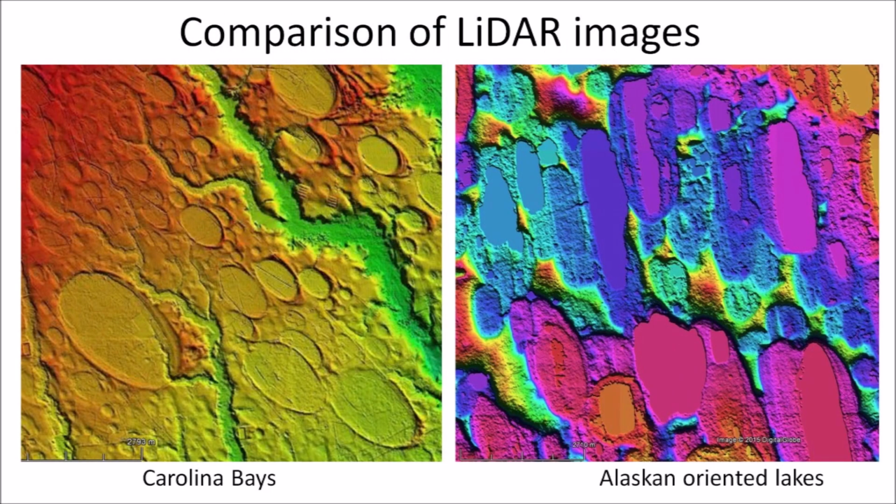These LiDAR images show the rough, irregular borders of the Alaskan lakes compared to the smooth, elliptical shapes of the Carolina Bays. Although Kaczorowski wrote that the Carolina Bays were analogous to the Alaskan oriented lakes, the images make it evident that the Carolina Bays were not created by the same physical mechanisms as the lakes in Alaska.